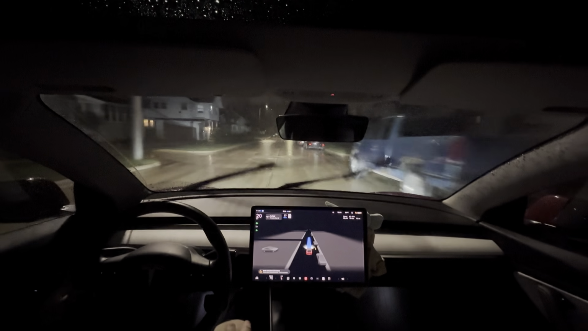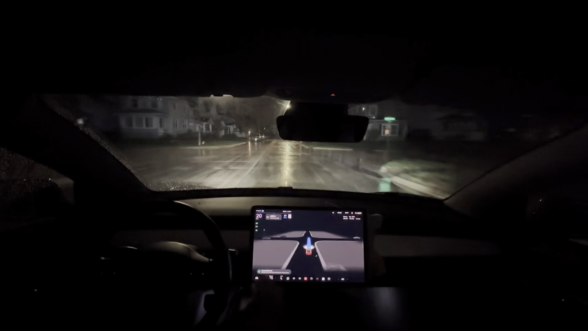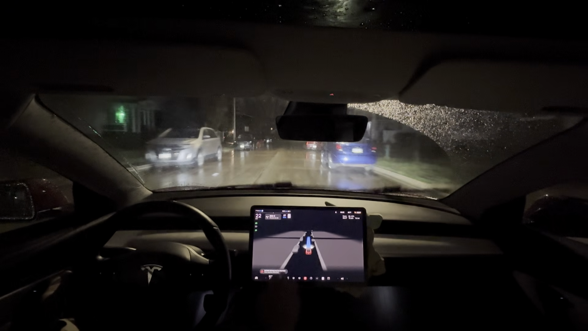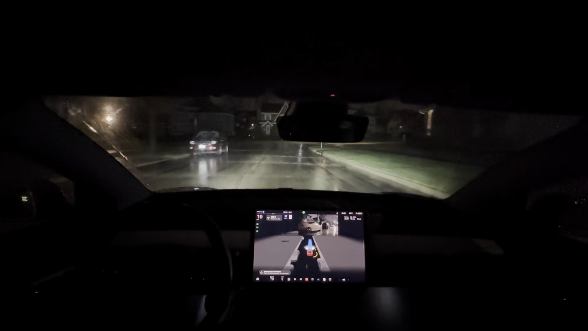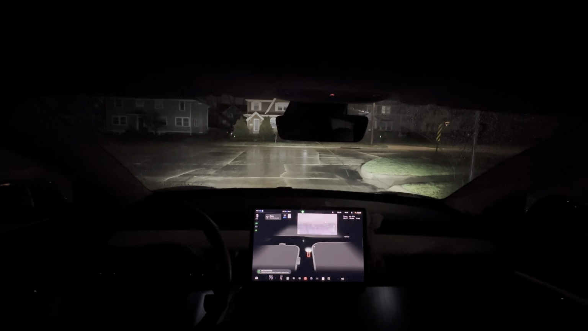Turned off Bluetooth. Turn left onto Grande Avenue Southeast. I turned off Bluetooth, so it's saying key not detected down here. That's fine. And still full self-driving may be degraded. Turn left onto Grande Avenue Southeast. Grande, huh? I guess it is.